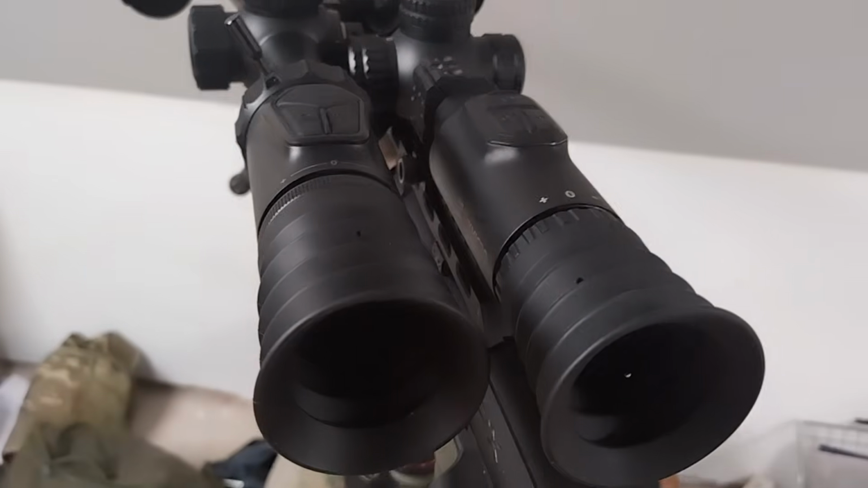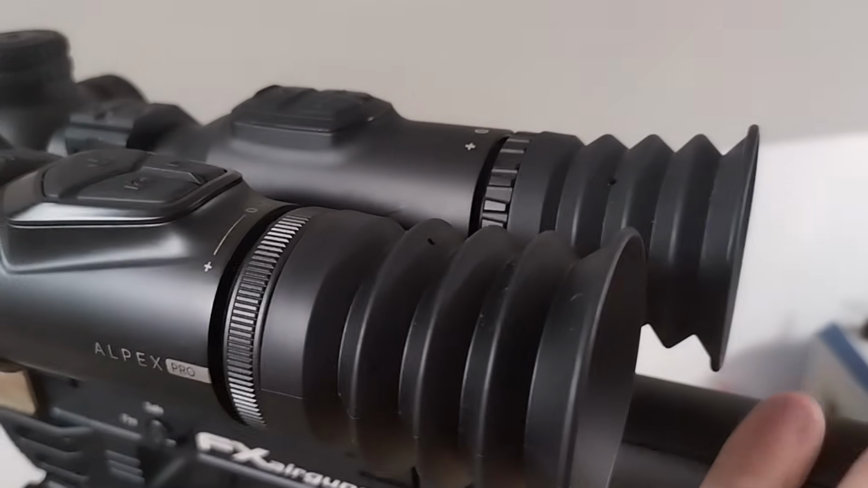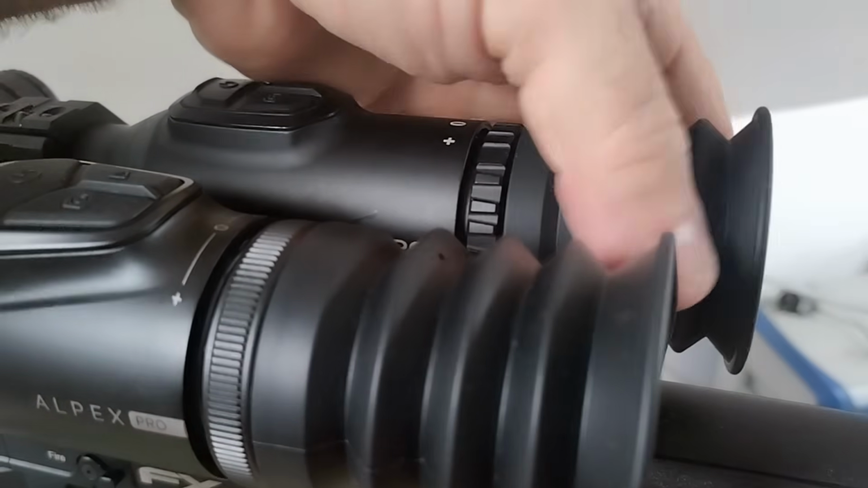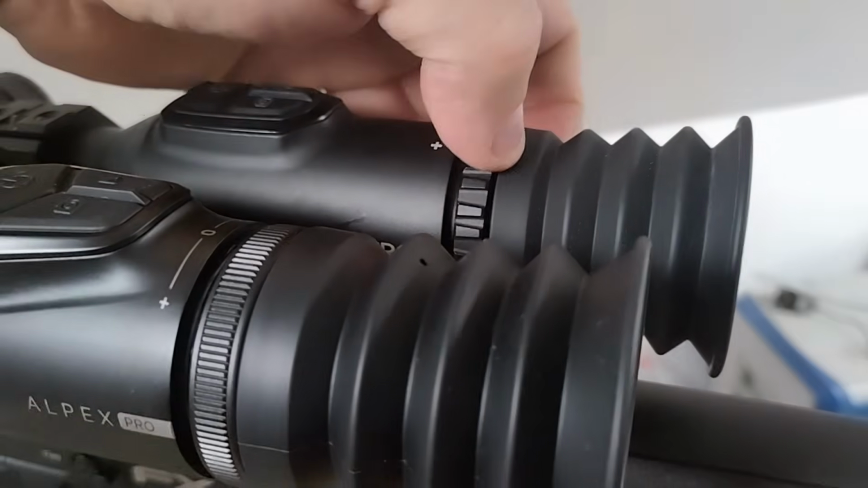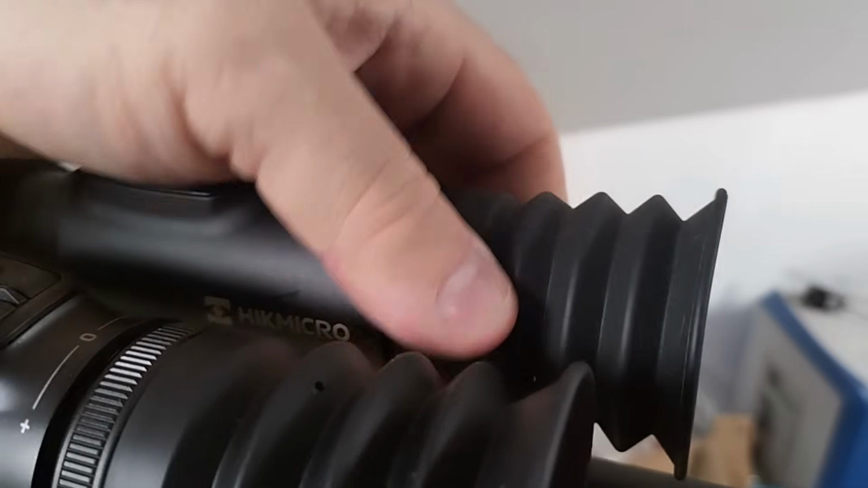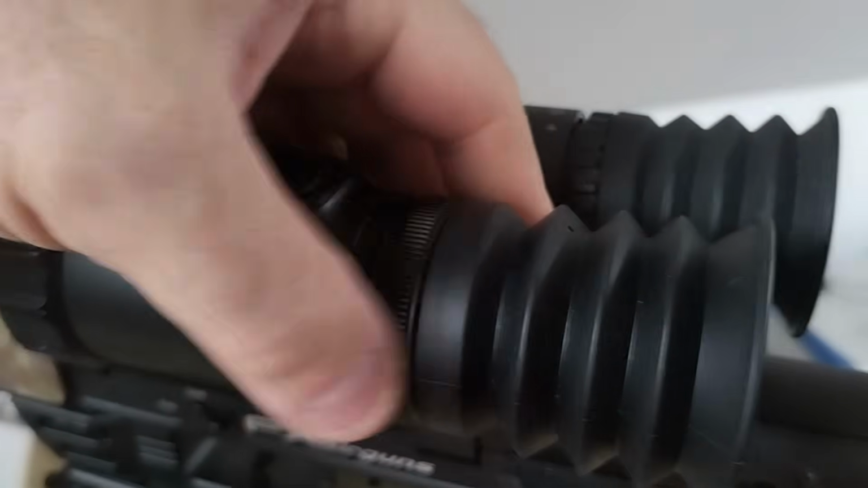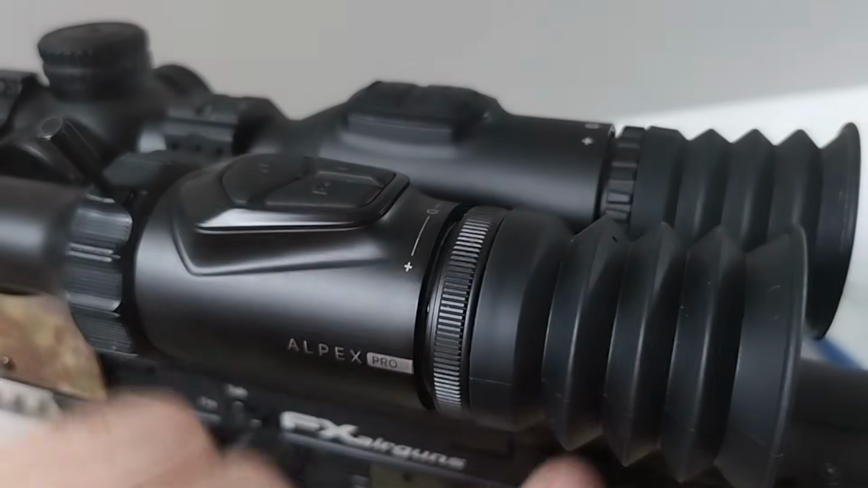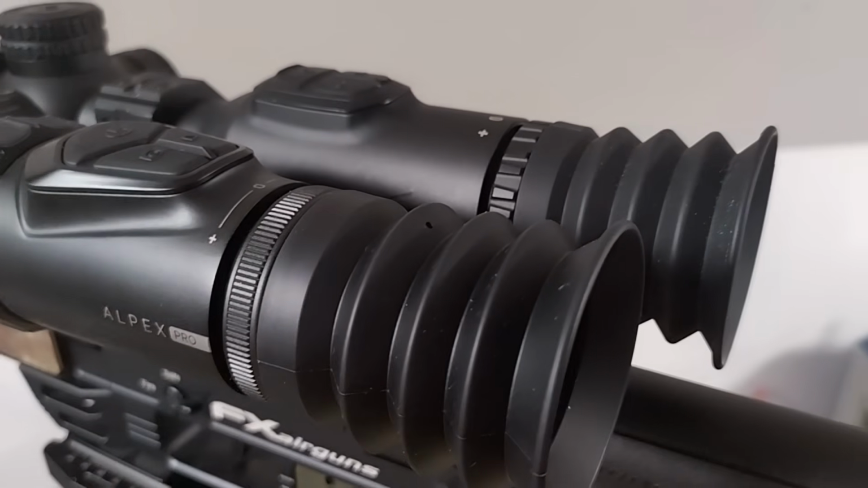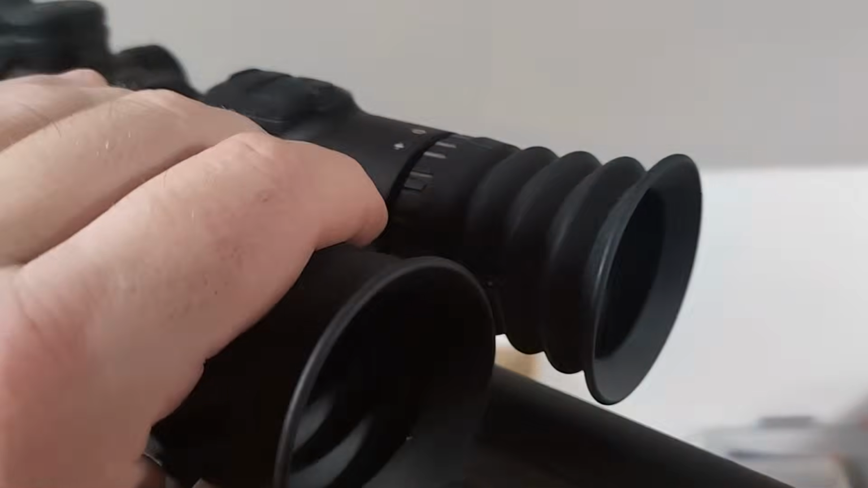Coming back, similar again, another way they've changed it similar to the light. The rubber eyepiece on this one is screwed on, and that involves a machined metal part which the rubber is fitted to. Again, another complication and an added cost that isn't really necessary. This one, like the light, is just a rubber one, and it just clips on over the top, and you can pop it on and off quite easily. Again, it saves complexity, saves a part, technically saves money, and doesn't actually affect anything to do with how it works or the quality.